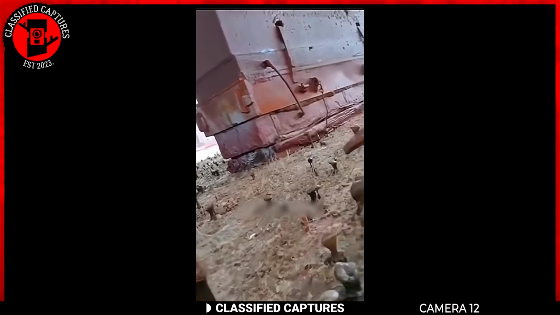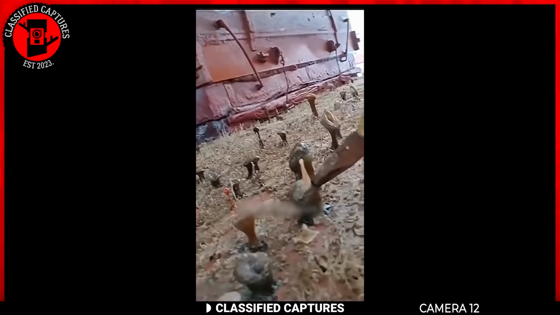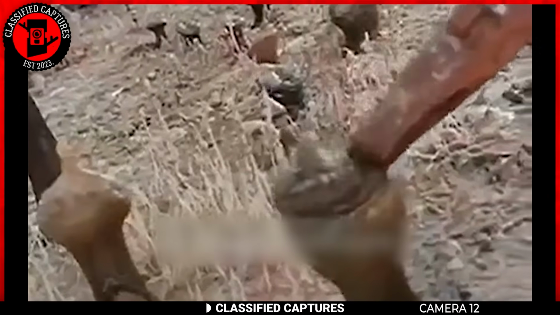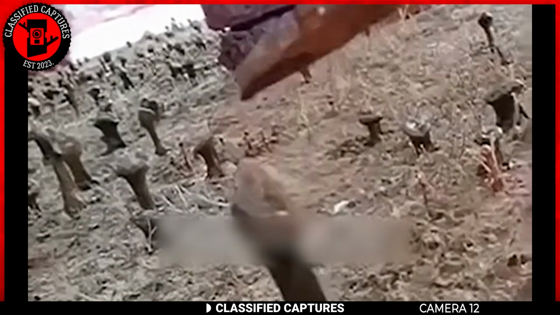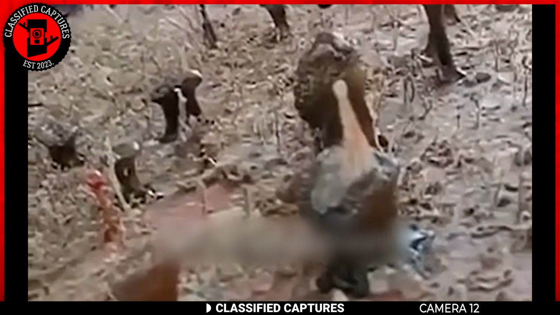I'm very certain none of you has seen anything like these dark-colored, peculiar things. The individual filming has an object in his hand, and as he taps these things, or creatures, with it, they retract and shrink. To an extent, they look like trees, well, mini ones. Instead of having leaves on top, the top part is bulbous and sticky.